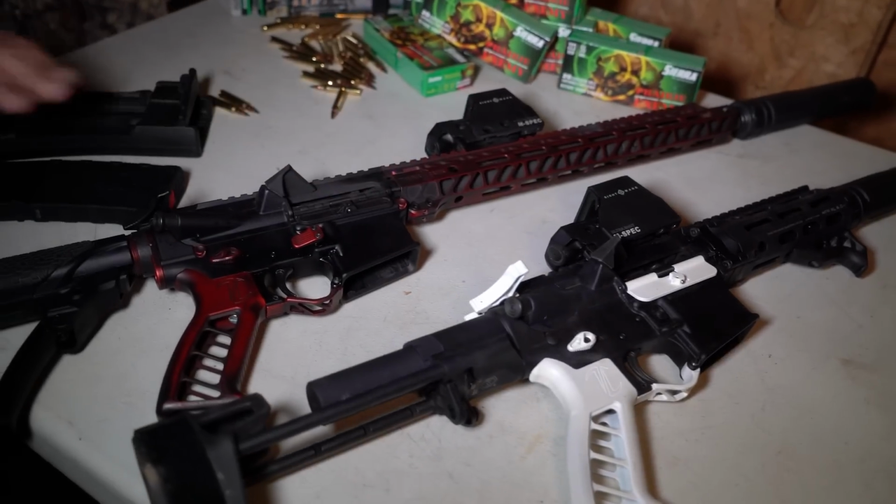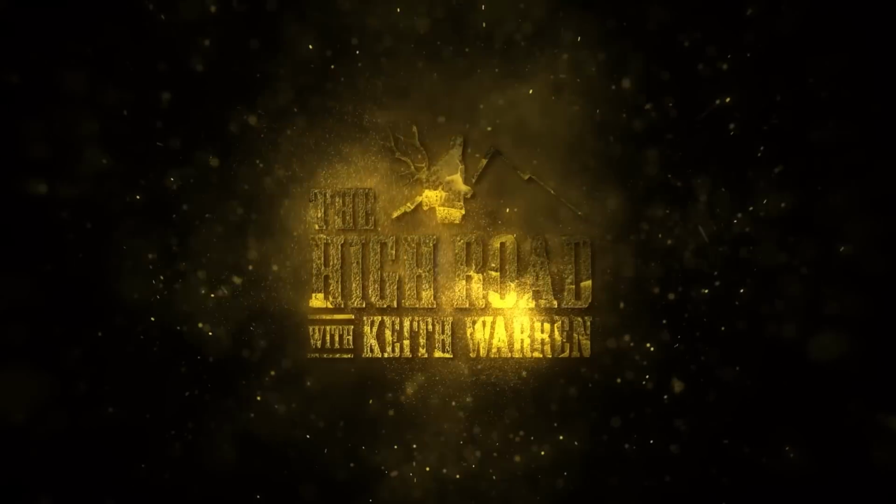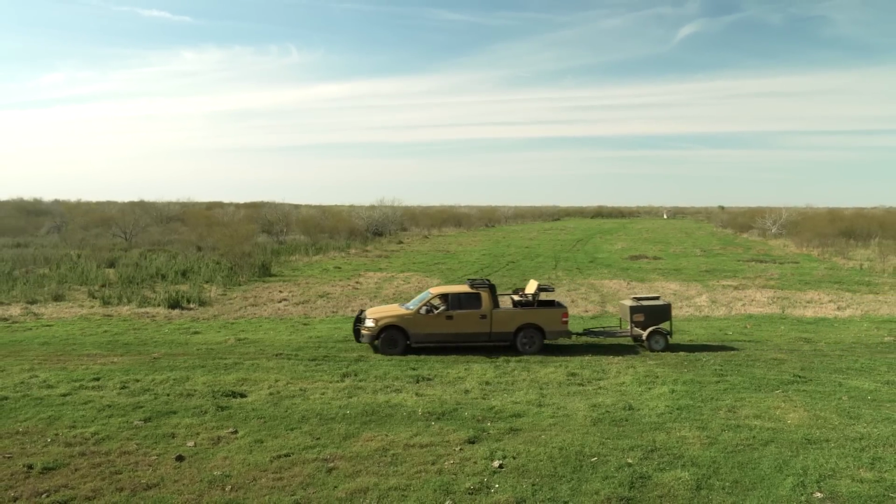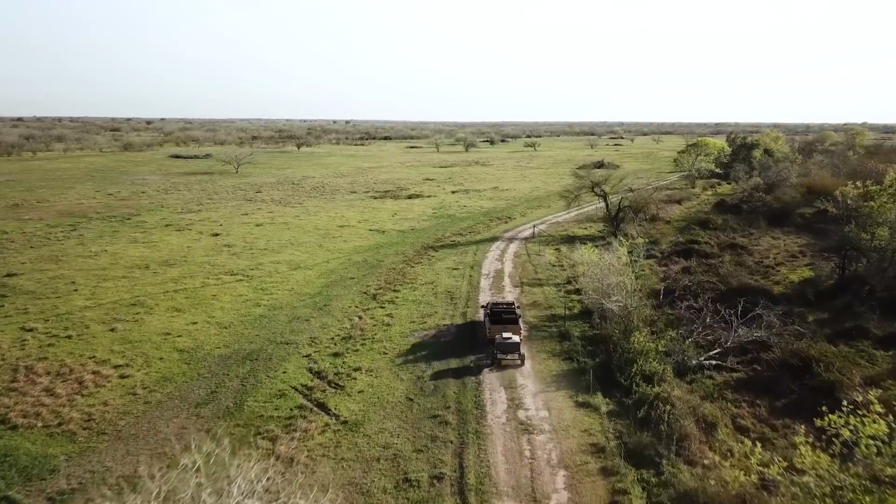And then the rifle I'm shooting is a .223. And the first shot, when I checked zero, I was dead on. So after that, it was time to head to the field. It's some good looking country for hogs, and everything's starting to green up.